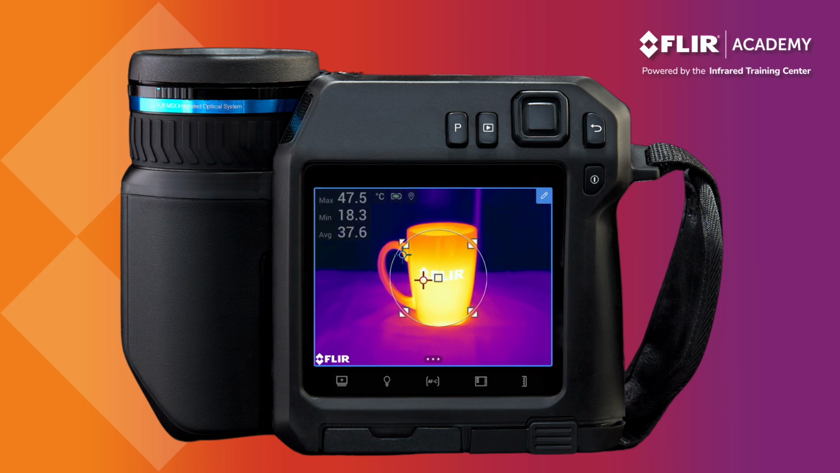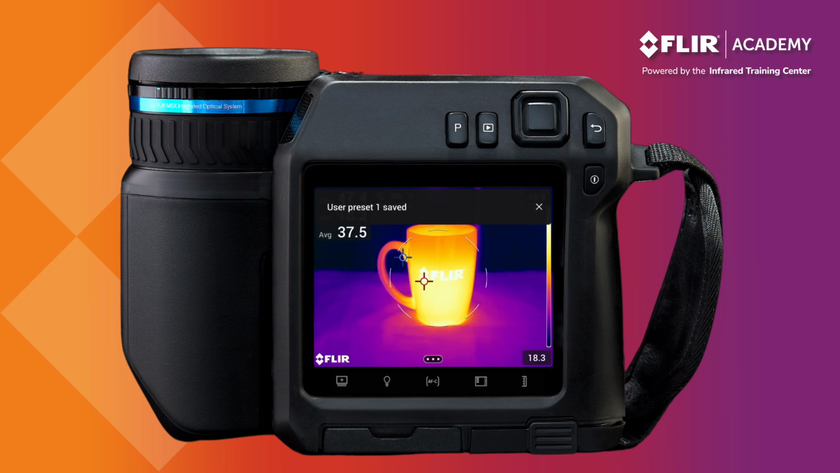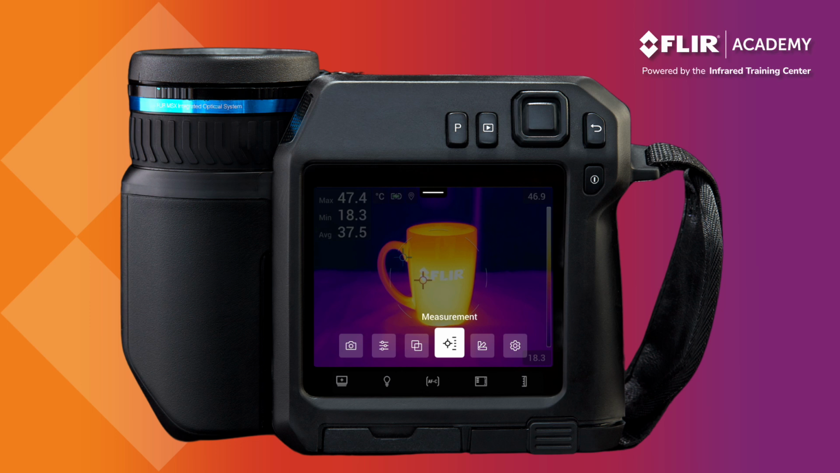Tap off to the side of the shape to bring the submenu back up and select Save to preserve your new preset option. When you return to the main Measurement Tools menu, your new custom tool should now be available.